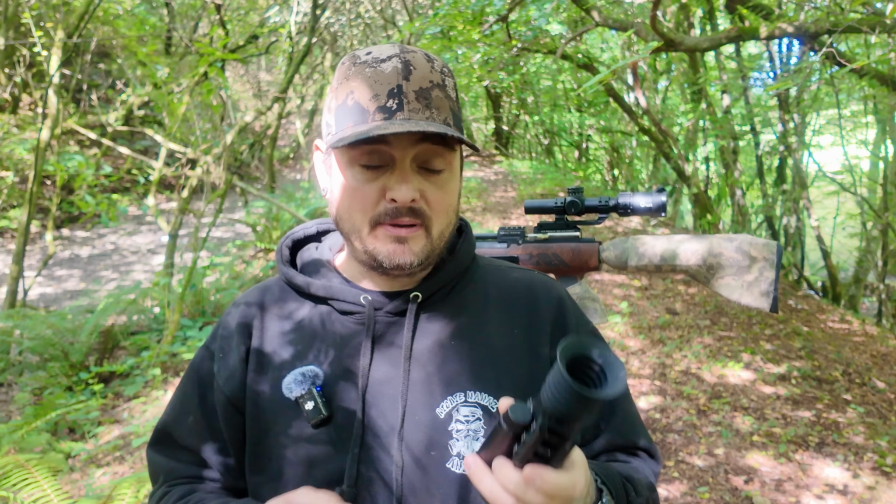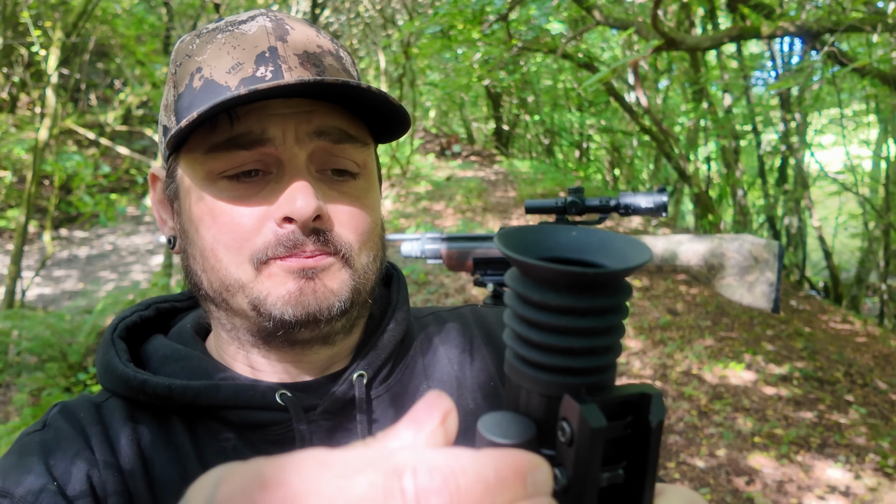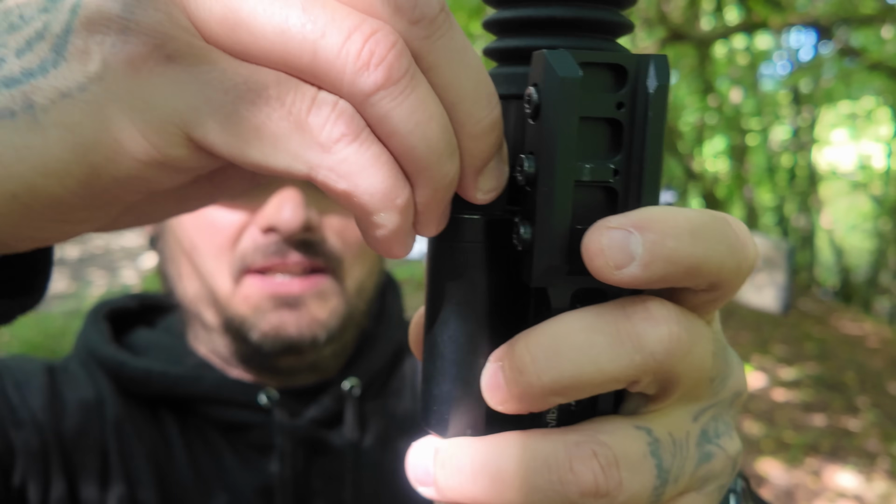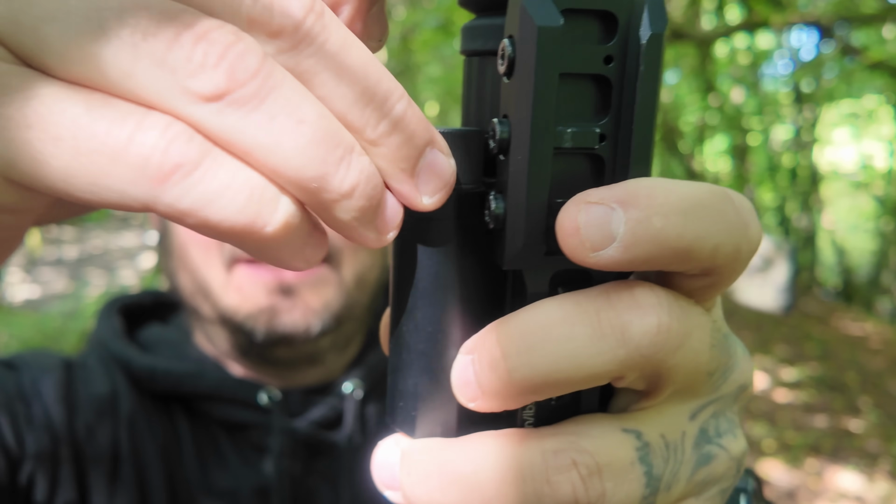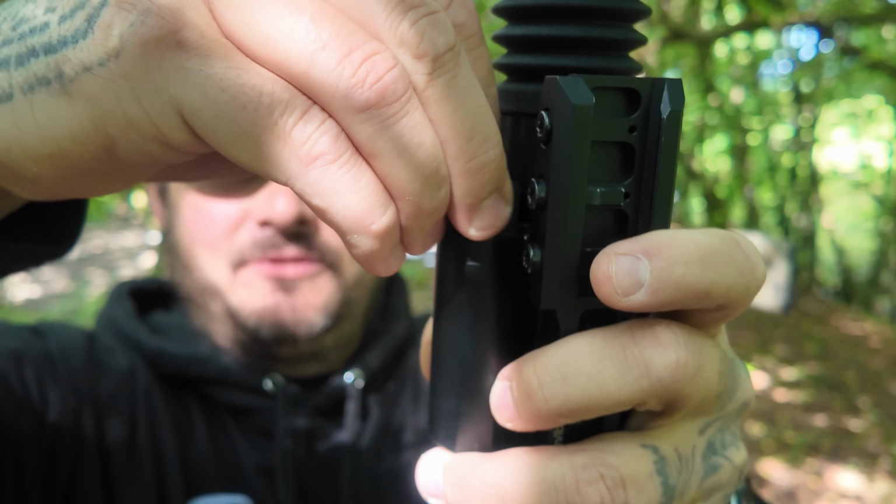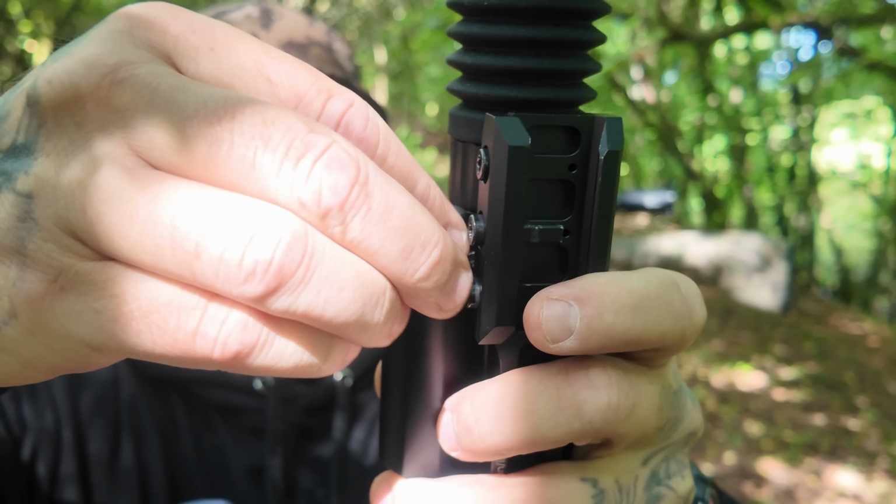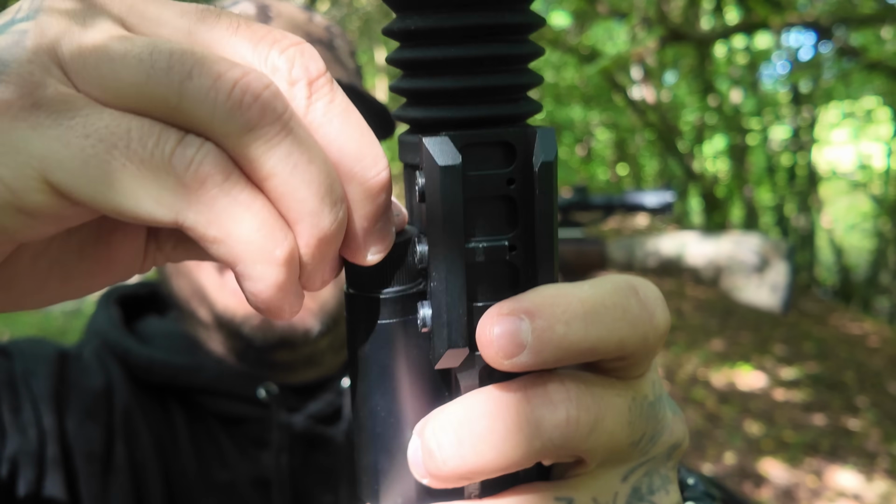The build quality felt great, but the battery compartment is an aluminium doofer, and if you're not careful, you can hear it clicking. It doesn't, you have to be bang on it. Oh, there you go.